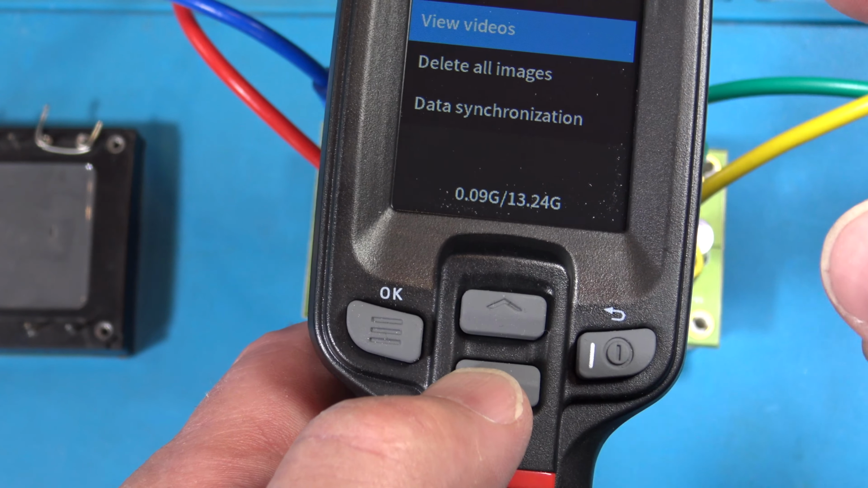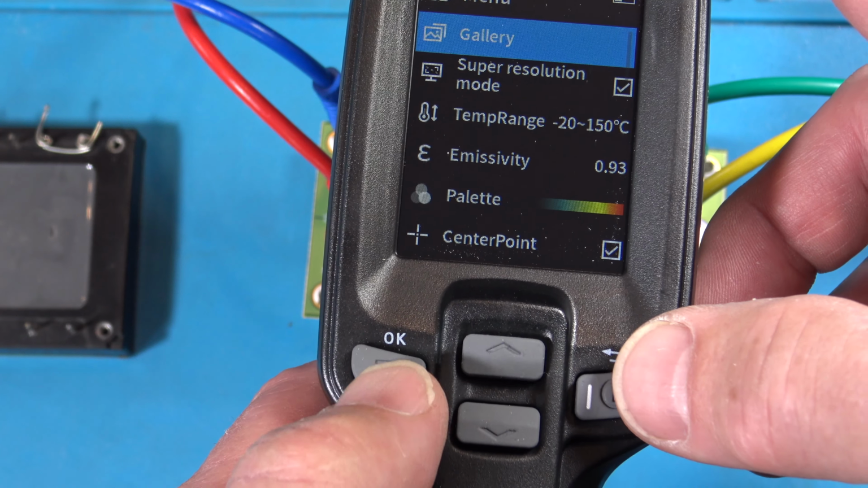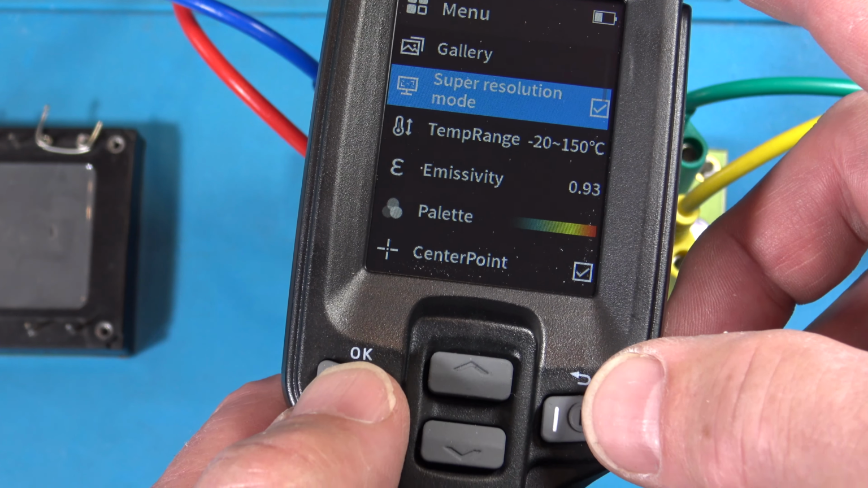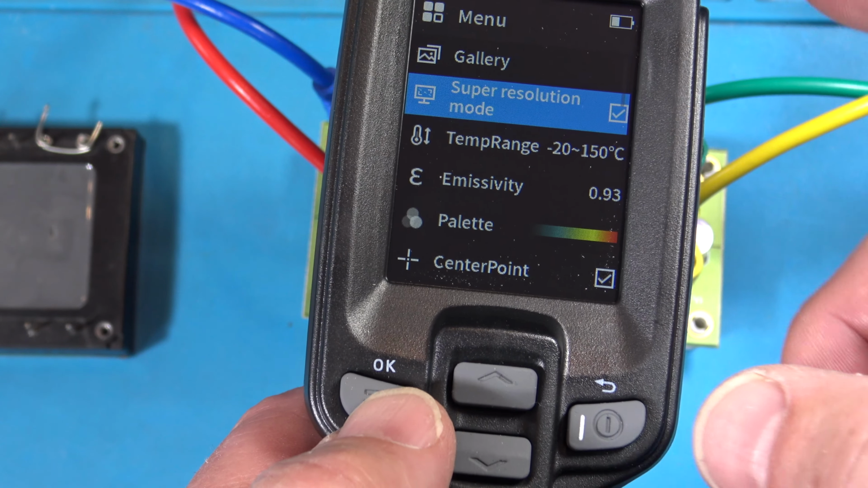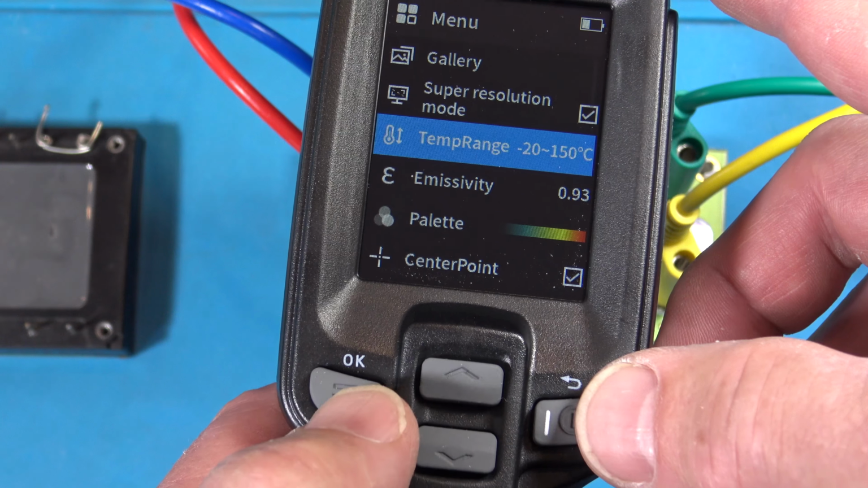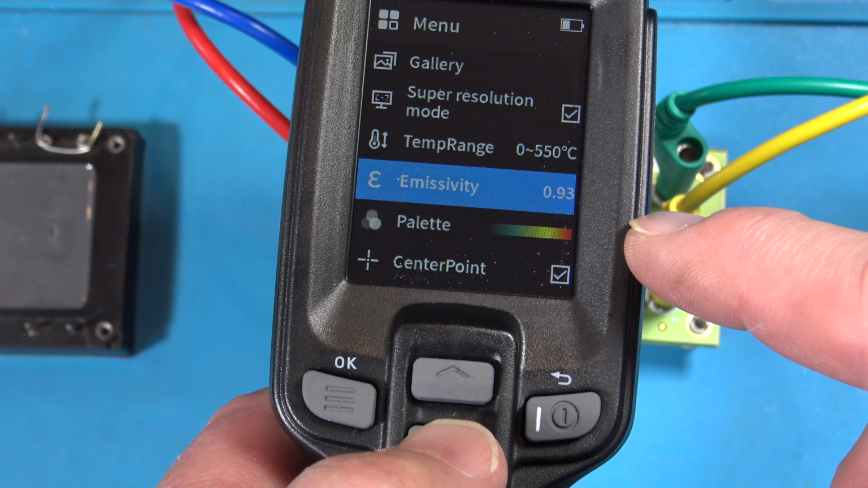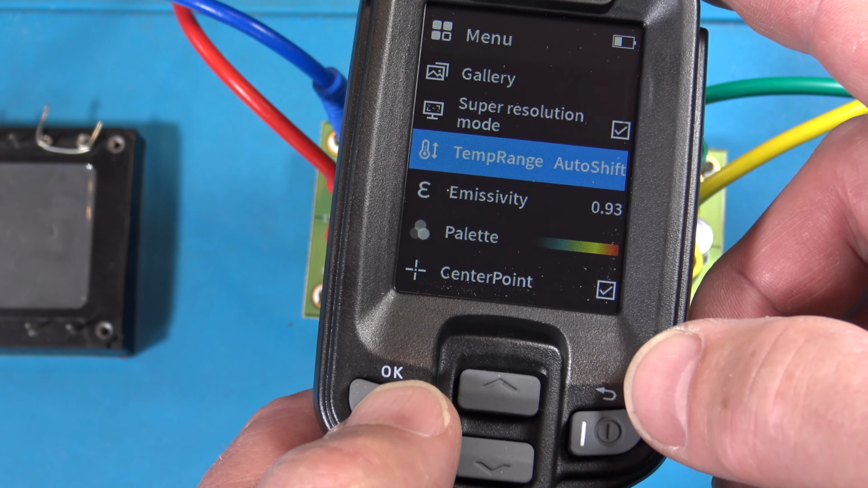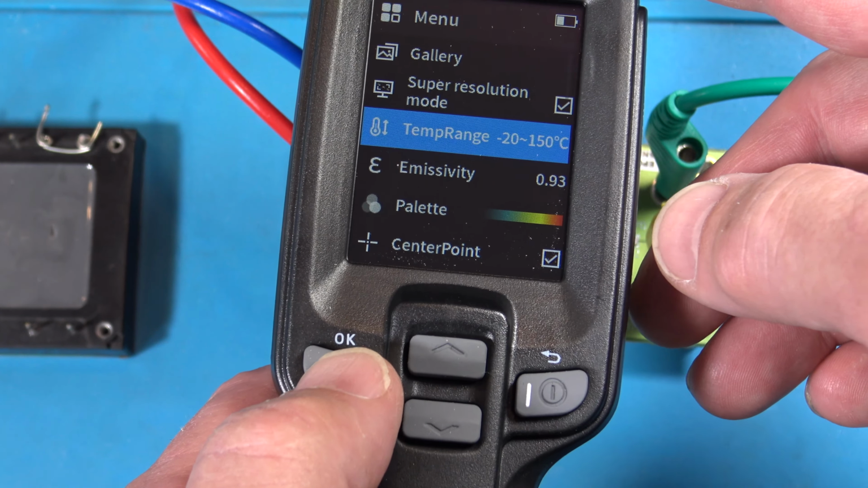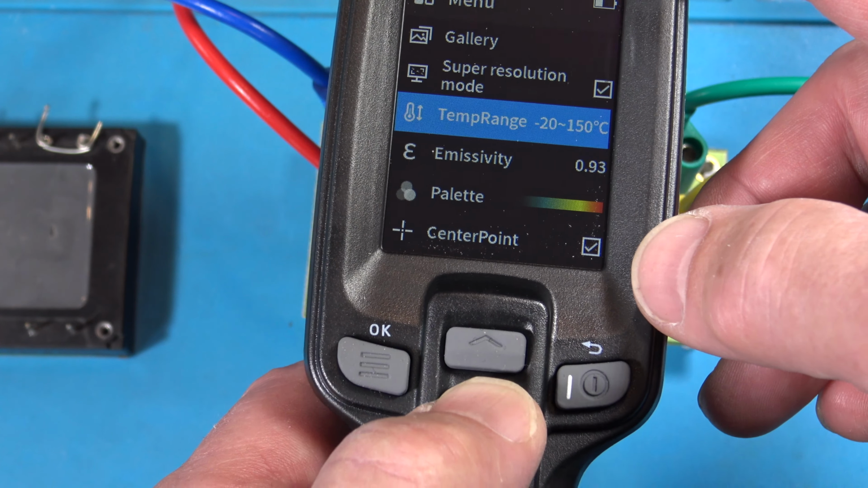Delete all images, data synchronization. All right, so let's go back again. Super resolution mode's on. Okay, we'll try it on and off, just see the difference, okay? And then we have temperature. Right here, temperature, you can set 0 to 550. Auto shift, so it'll just auto shift between the 2 ranges. There's 2 ranges. The other range is -20 to 150, where I think I'll just leave it there.